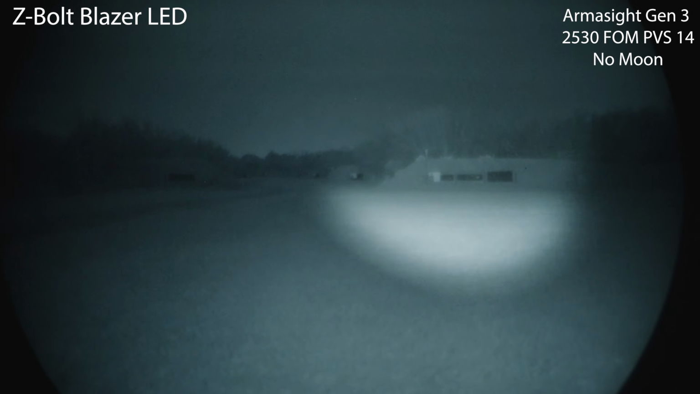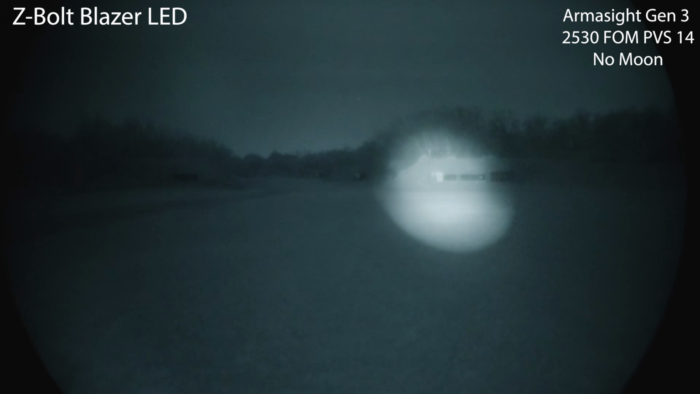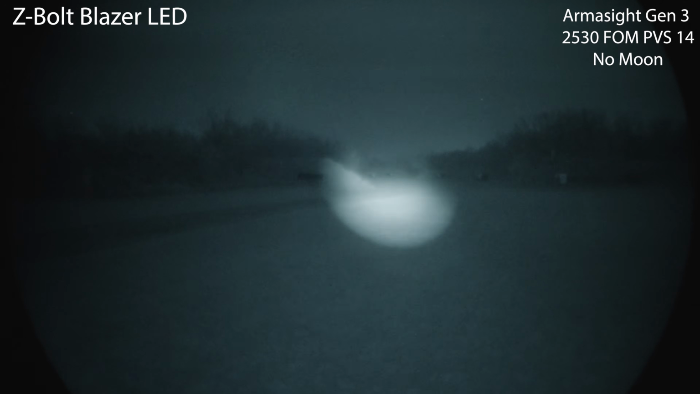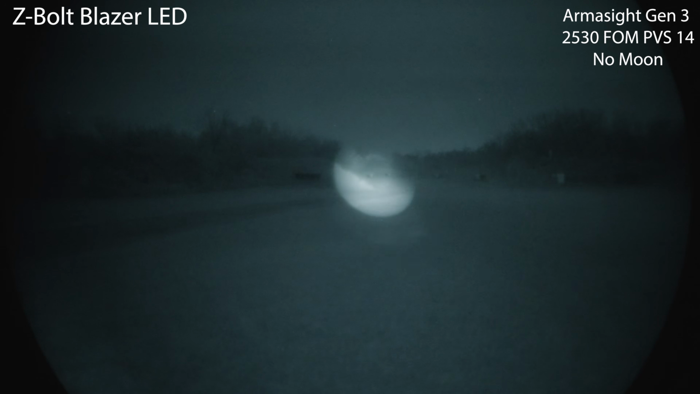There's 100 yards. So quickly becomes overpowering. It's very, very strong. There aren't different brightness modes that I can toggle, at least with the Surefire body I have this on. I don't believe that's a thing for these.